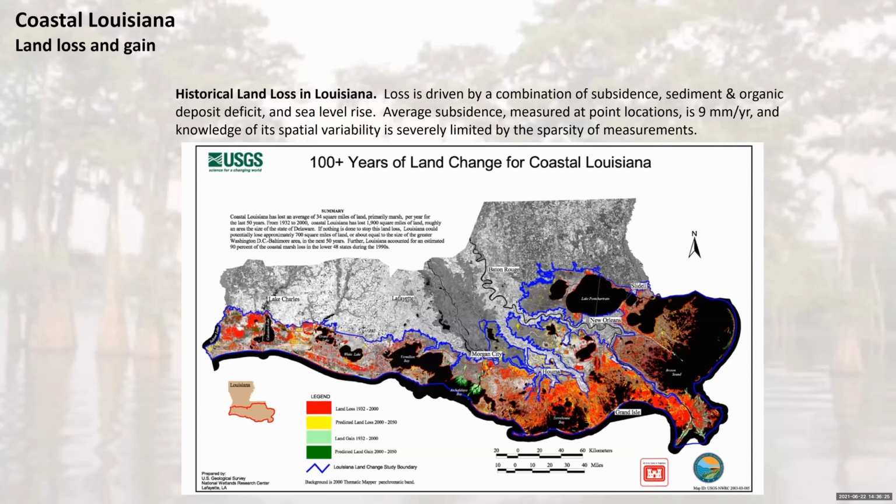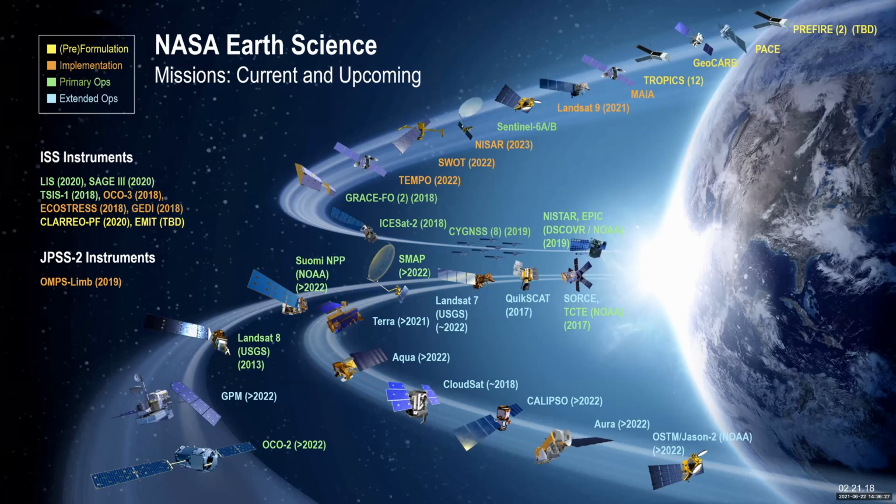Next. So NASA has a large suite of Earth observing instruments, and some of them can be used to address this problem. I show here all of the missions that are currently on orbit and working in green, and in orange, the ones that are coming up relatively soon. I'm going to focus at the end of my talk on the NISAR mission, which is particularly relevant to InSAR observations of the Earth.